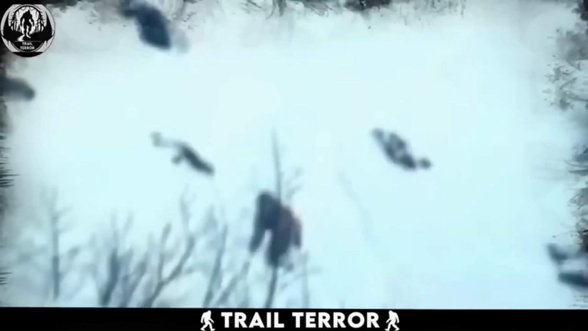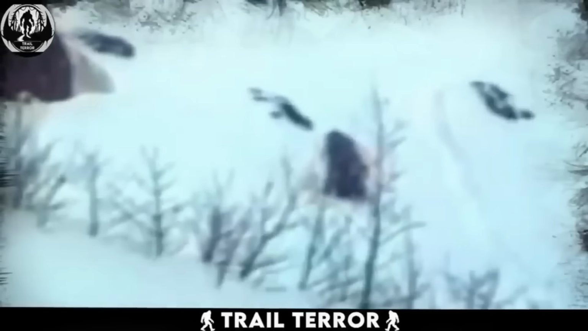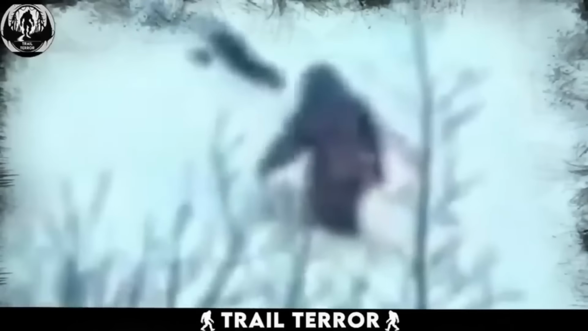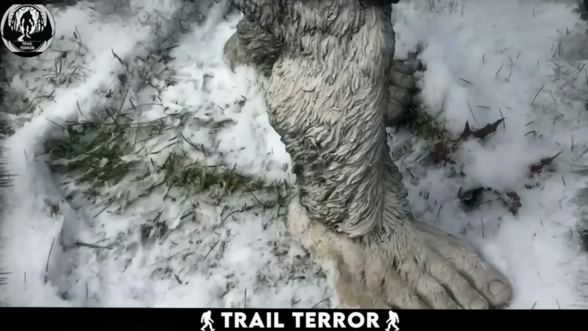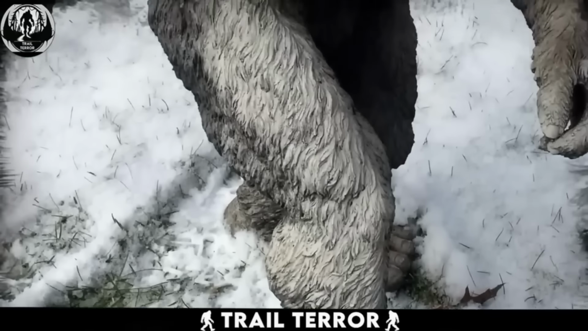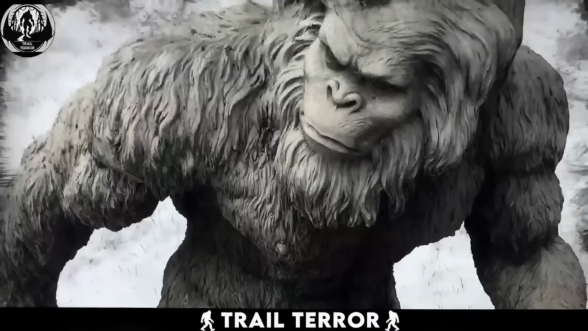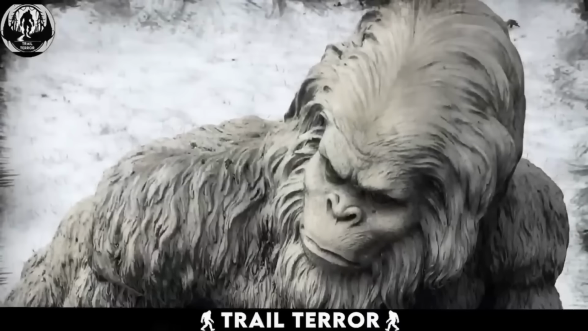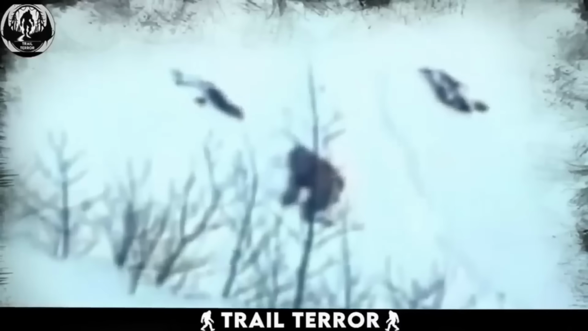The creature was massive and completely covered in thick black fur, which confused the climbers. If it wasn't human, the only logical explanation they could think of was that it might be a yeti. Even to this day, people have proposed various theories about the creature, but not a single one has been proven, leaving the mystery unsolved. Could these mysterious creatures inhabit the mountains of Nepal?